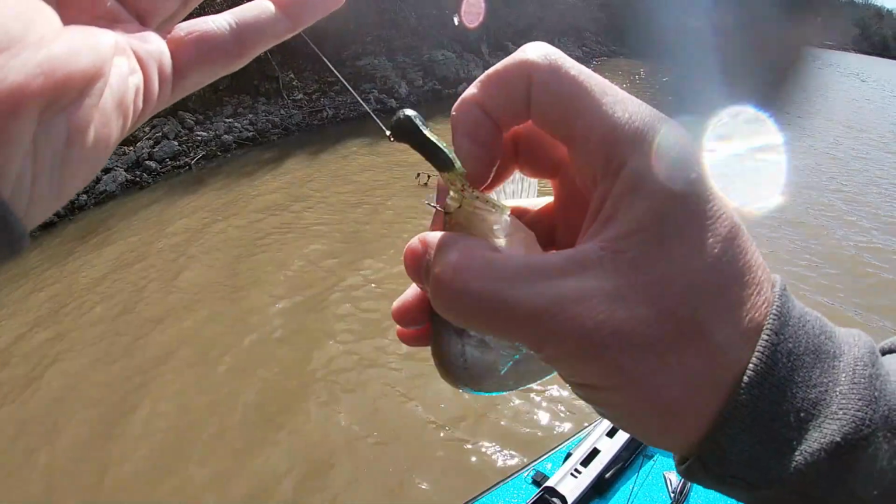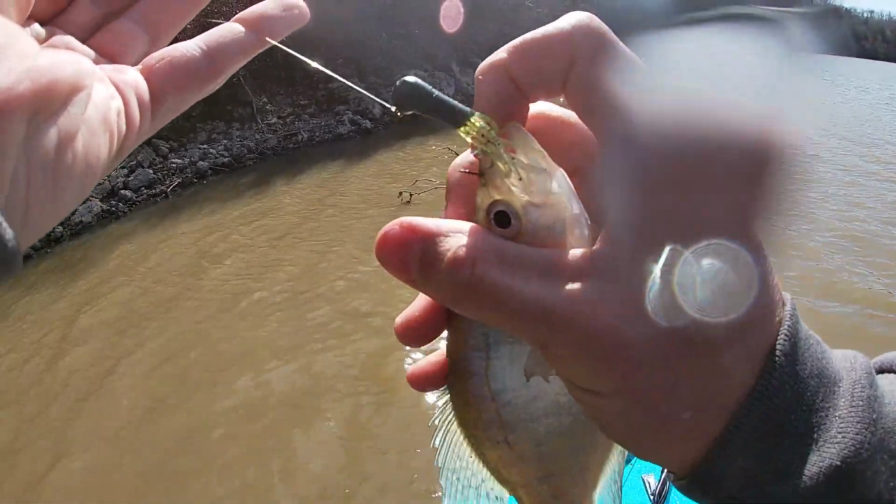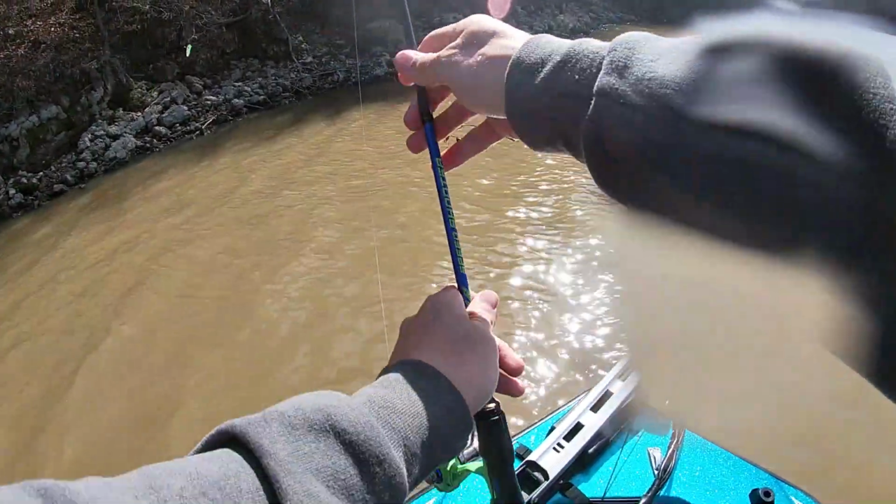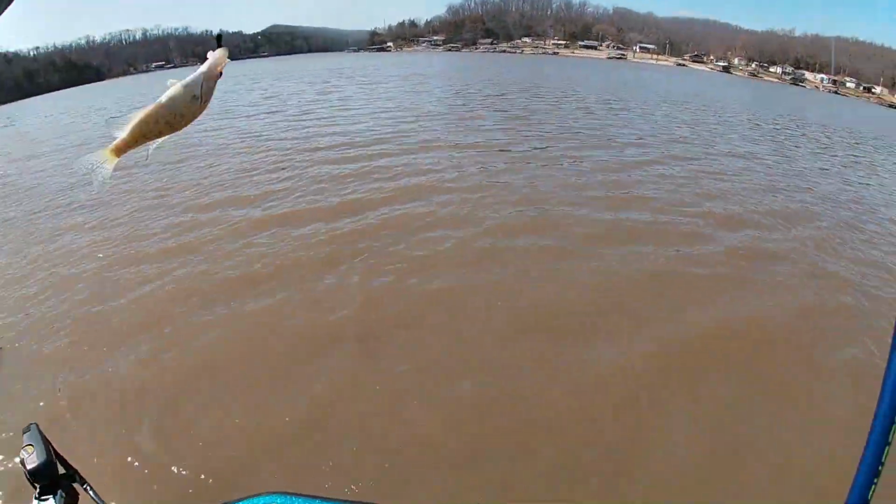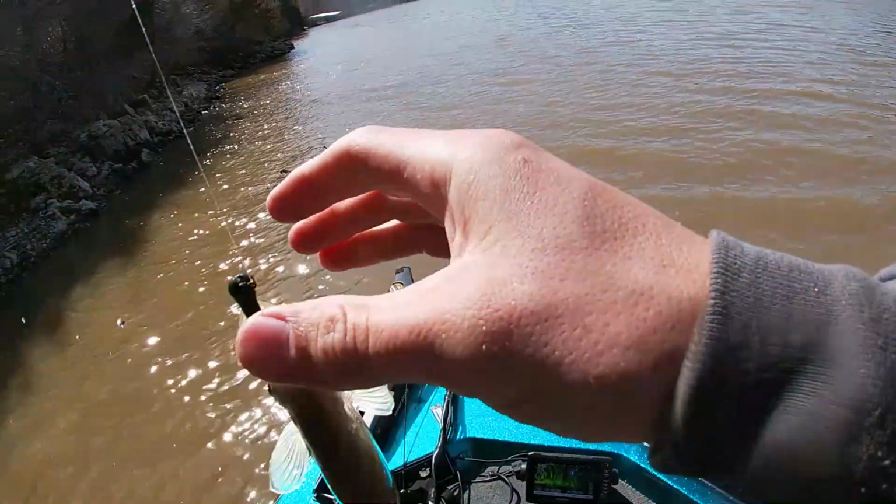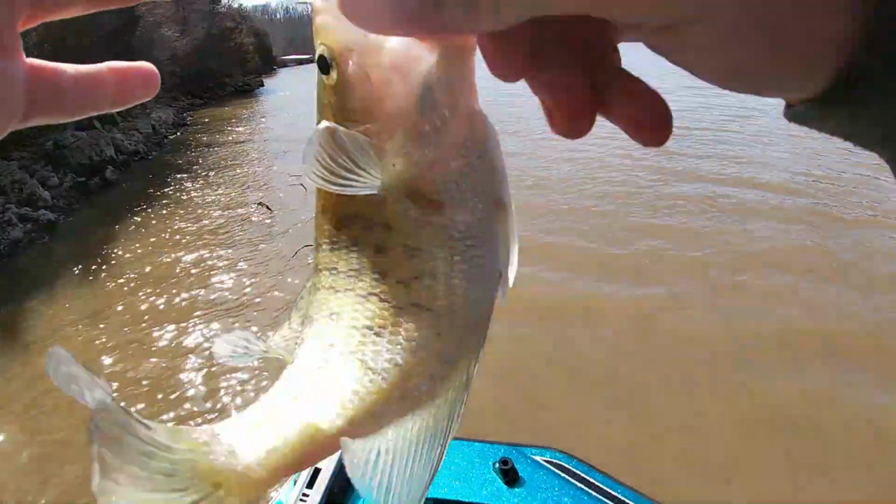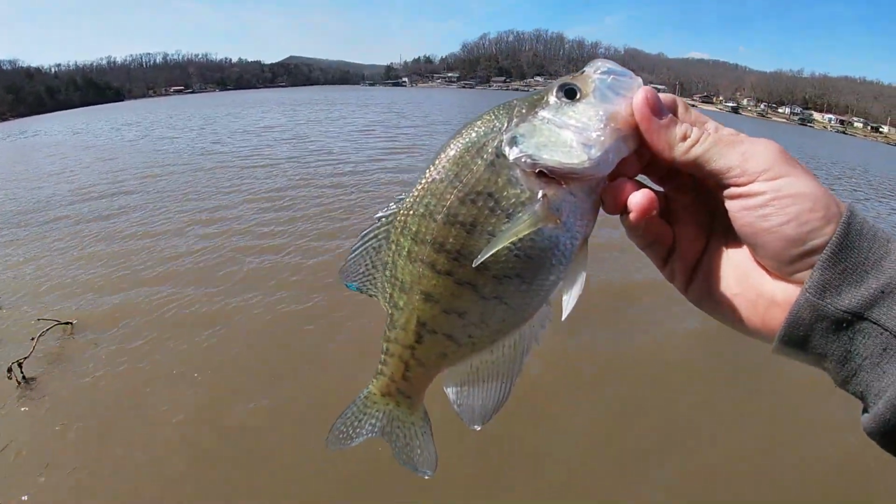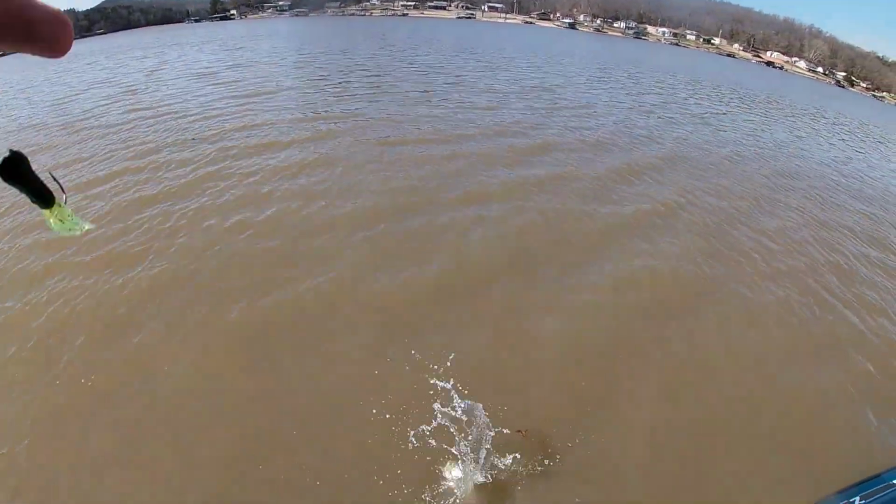It's 3 fish off the pile, but none of them had real much size to them, so got that one up. I think the GoPro was off in the middle of that recording, had a little glitch there, but there's another one right there, probably about 9 inches or so.